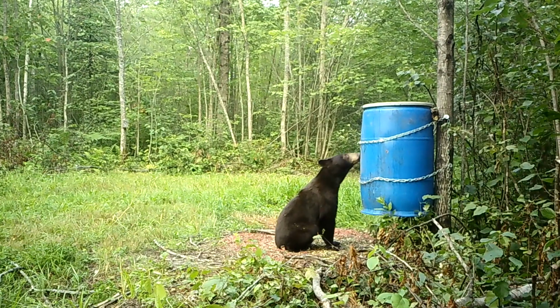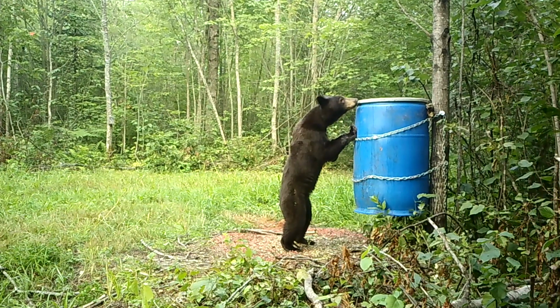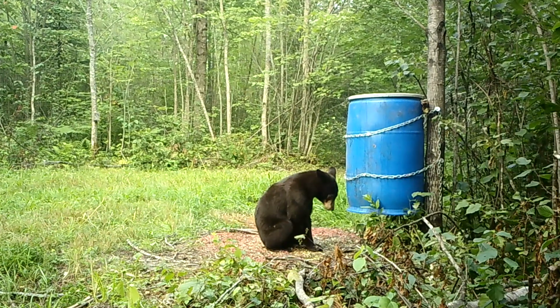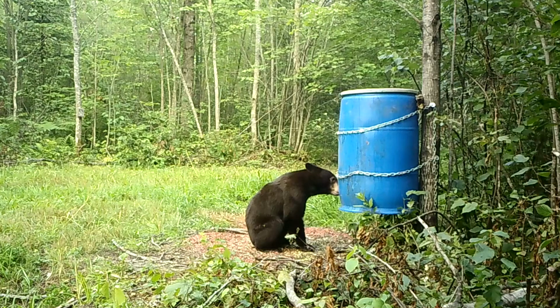This one hangs around for the morning and gets a bite to eat as well. You can see here it's not quite as tall as that other one when it stands up too. That lanky one's probably a good foot taller than this one.